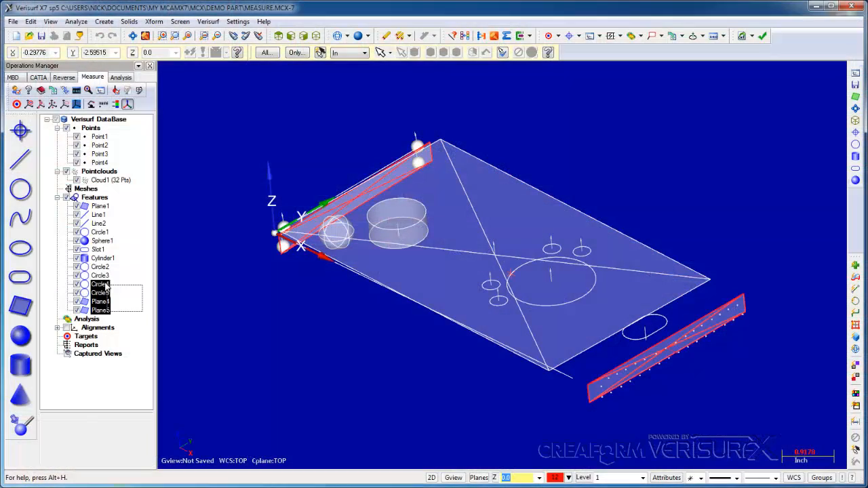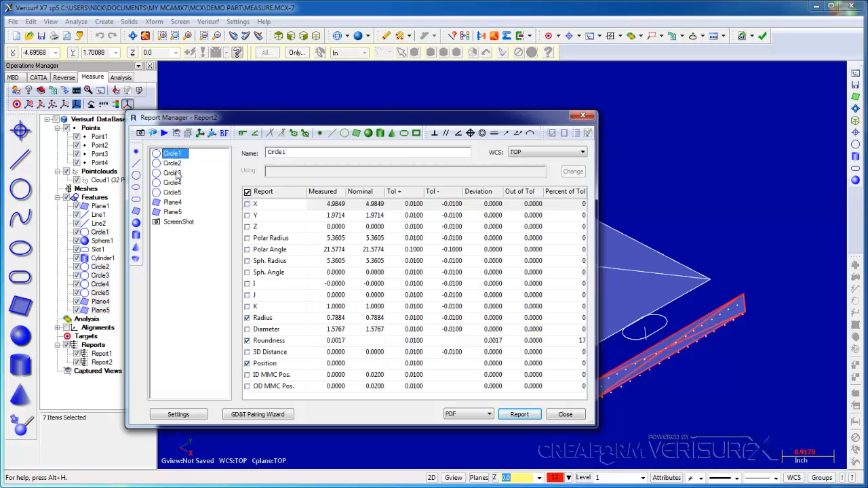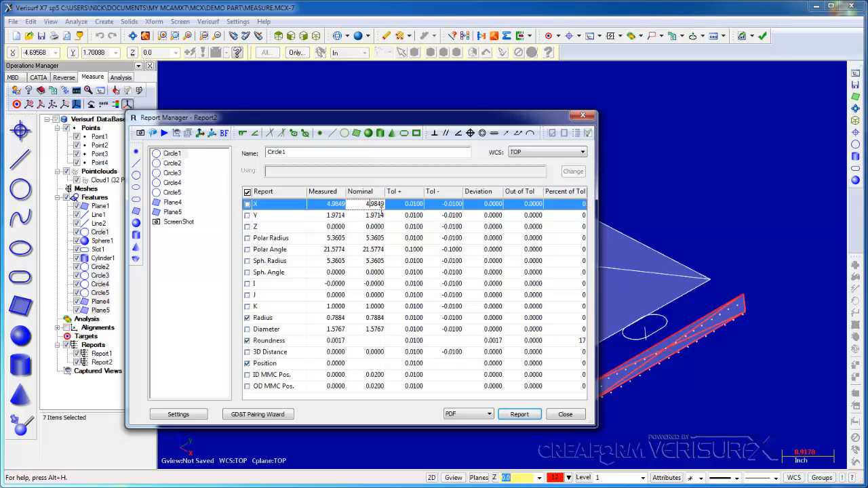For the report, I'll highlight the circles in the 2 end planes. When I choose the Reports button, the features are displayed in the Report Manager. If I highlight a feature, I can see its characteristics in the Details pane. We can use these fields to enter the nominal and tolerance values. I'll enter the nominals for Circle 1 so we can report its position.